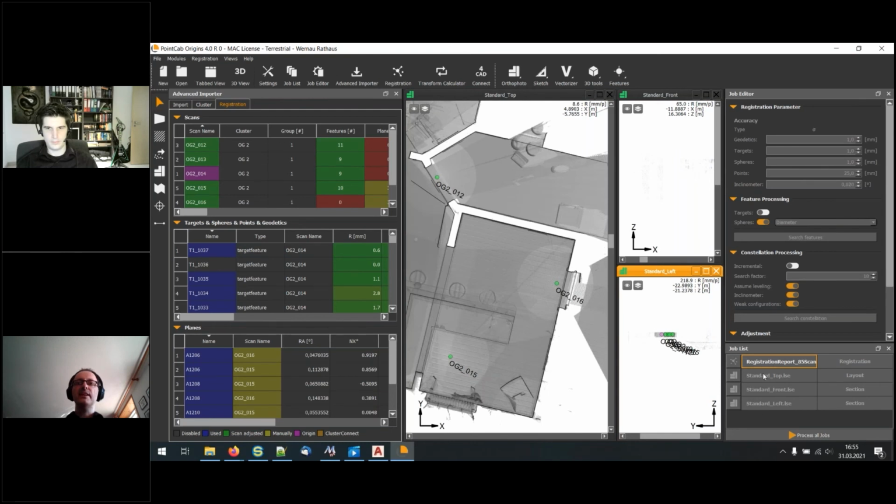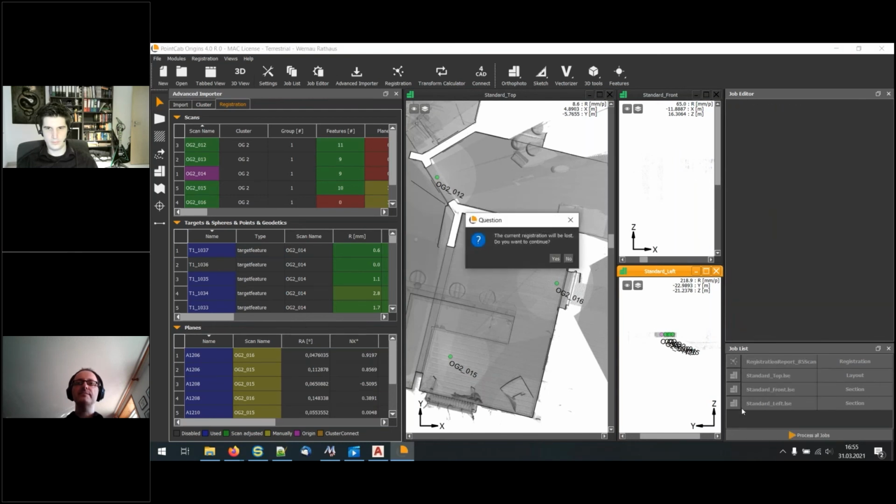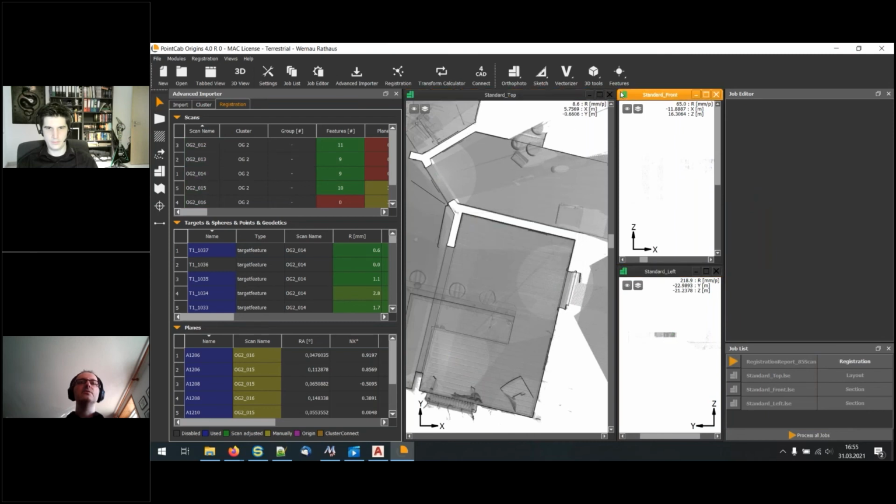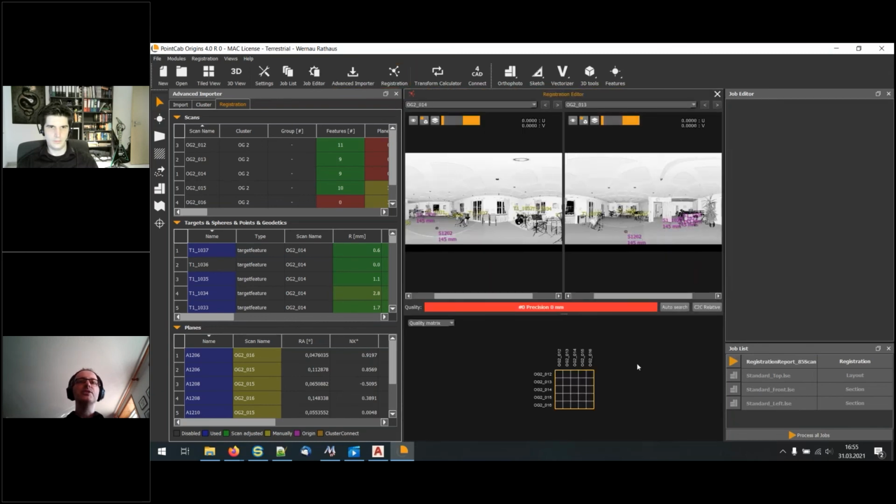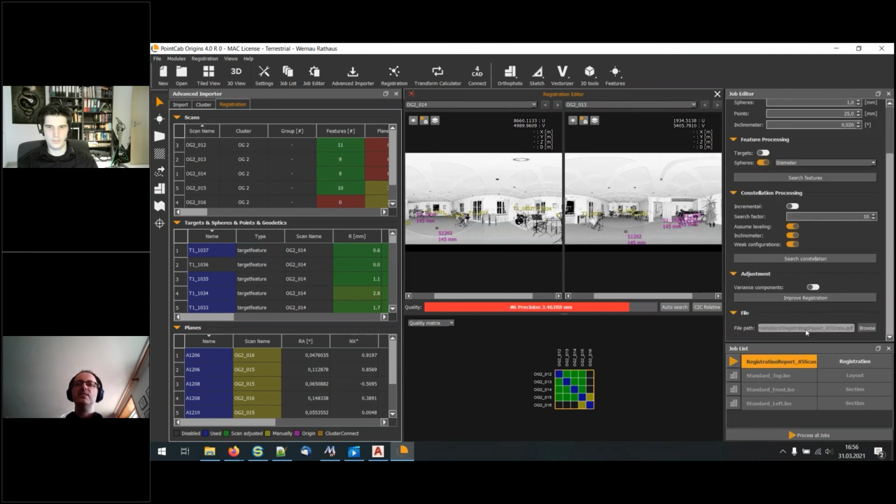And the next thing, I want to break this registration again. We can close them and open the registration. And of course, we have now the assignment. But what we want to do is we have now a pre-registration, and we want to improve the pre-registration. So how can we do that? We can say, please improve the registration. And what we are doing then is we automatically extract all possible